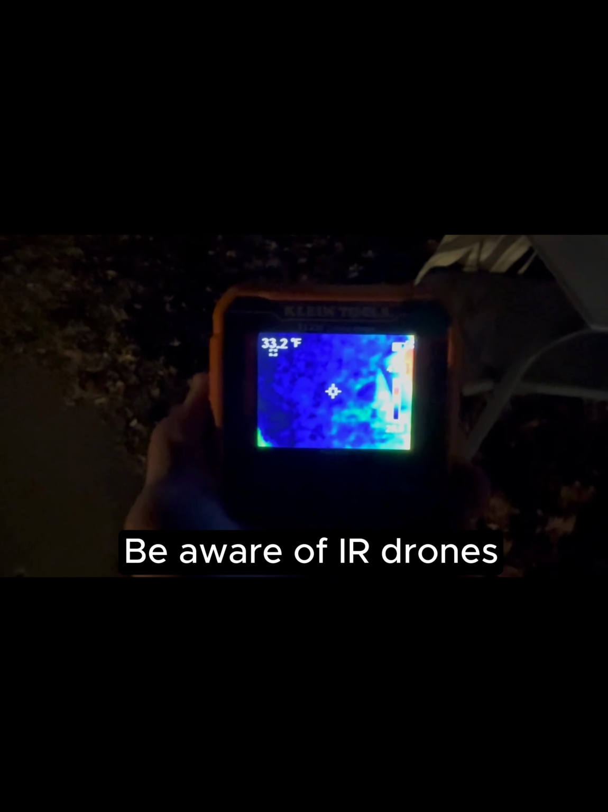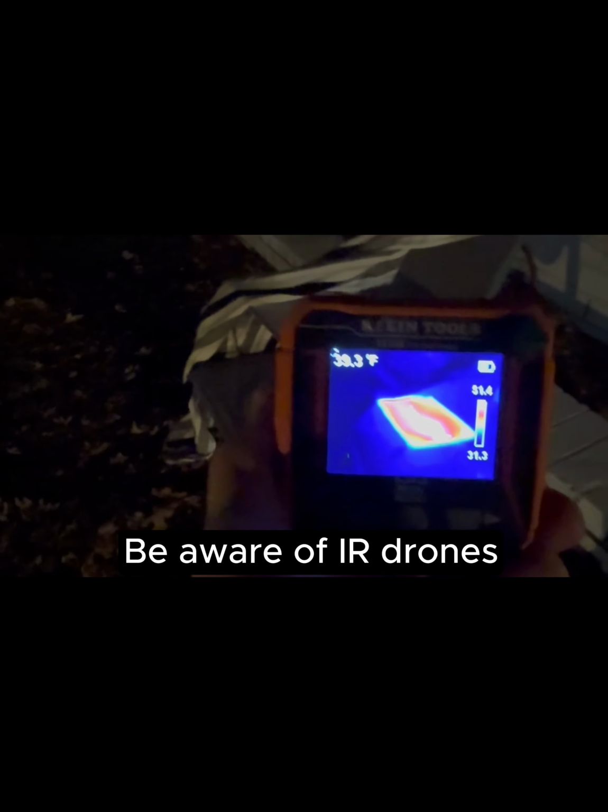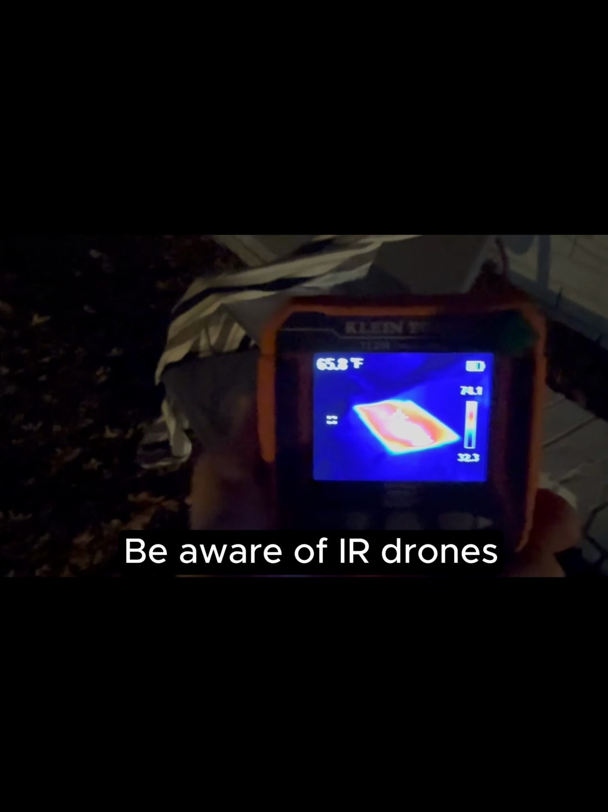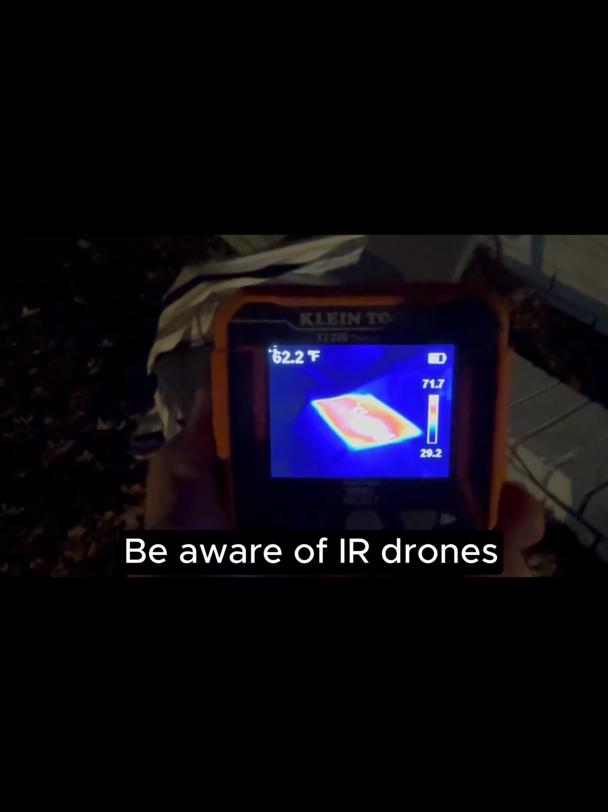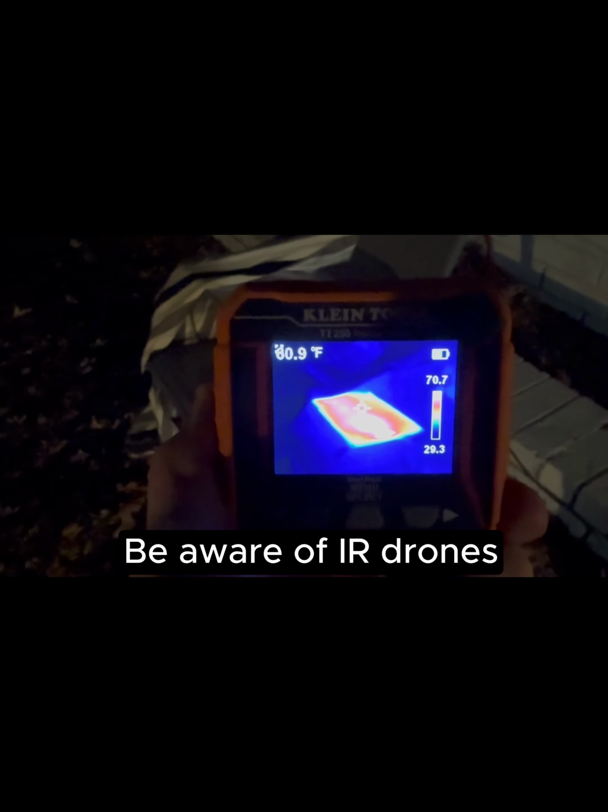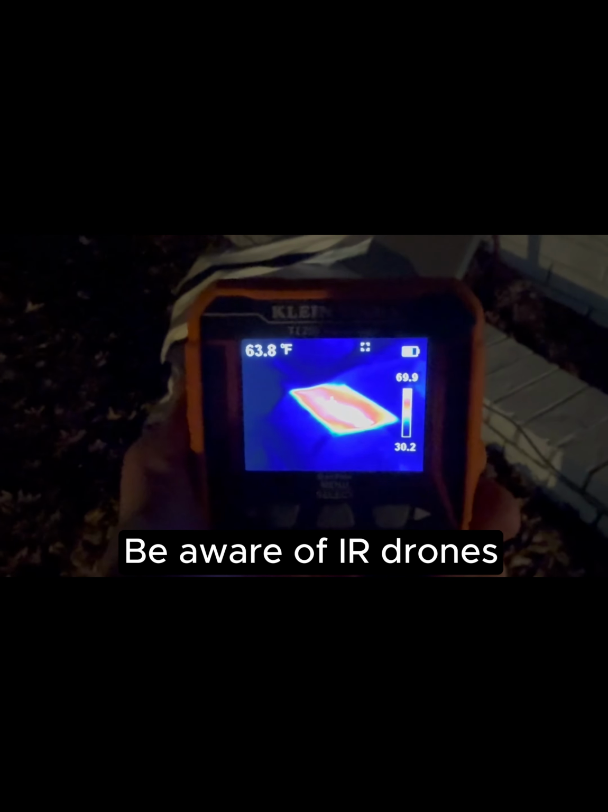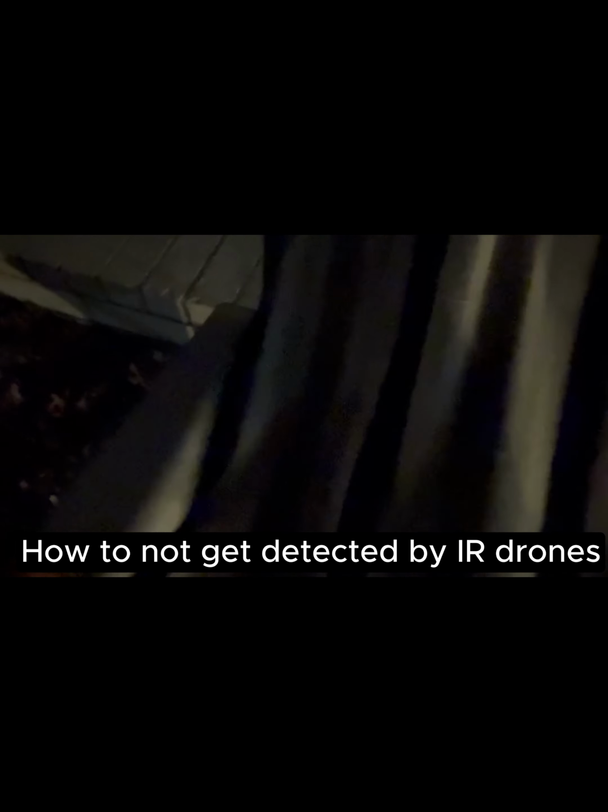The ground temperature here is about 32 degrees, 33 degrees Fahrenheit, but I've got the snow melt turned on the Starlink antenna. Notice now it's 65 degrees. When it was off a few minutes ago, it was about 45 degrees. So turning on the snow melt may be great for snow melt, but if you're in an area where you don't want your Starlink to get detected, a drone with an infrared sensor would be able to pick up this shape really easy.